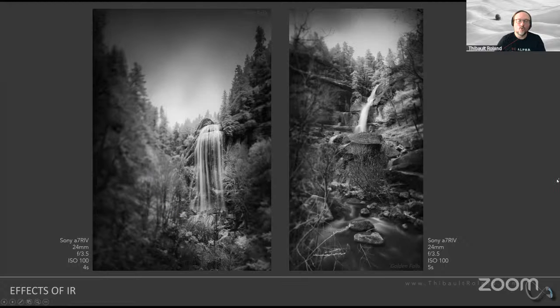I didn't want to have those details overpower the main subjects here, which are the waterfalls, but these were also shot close to midday, very harsh light, and I knew that if I shot those images in visible light, I would lose all those details in the vegetation. Everything would appear super dark, and it would just be very, very hard to get an idea of what the context of those pictures are.